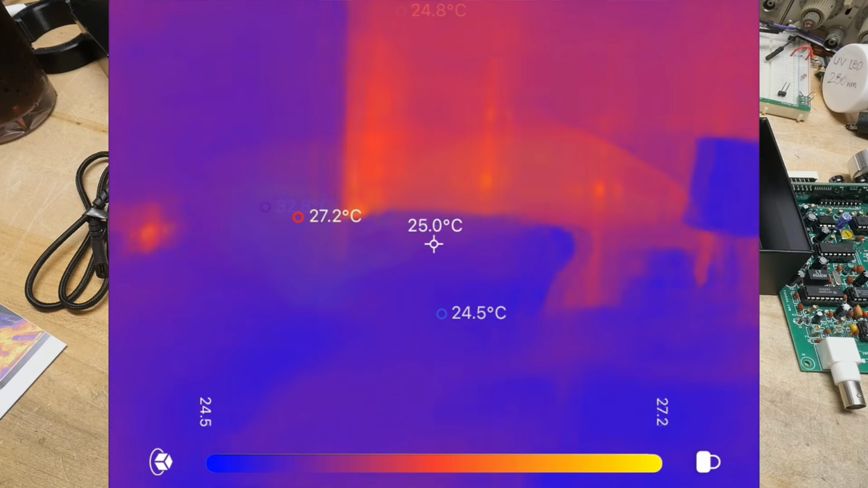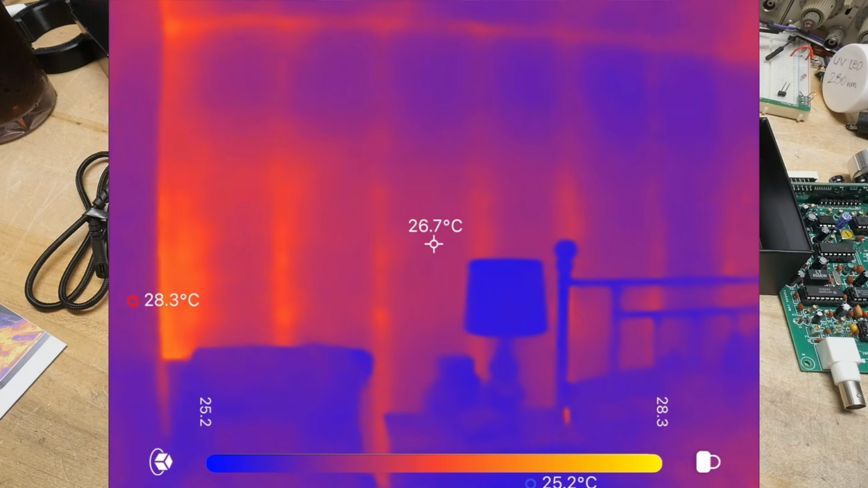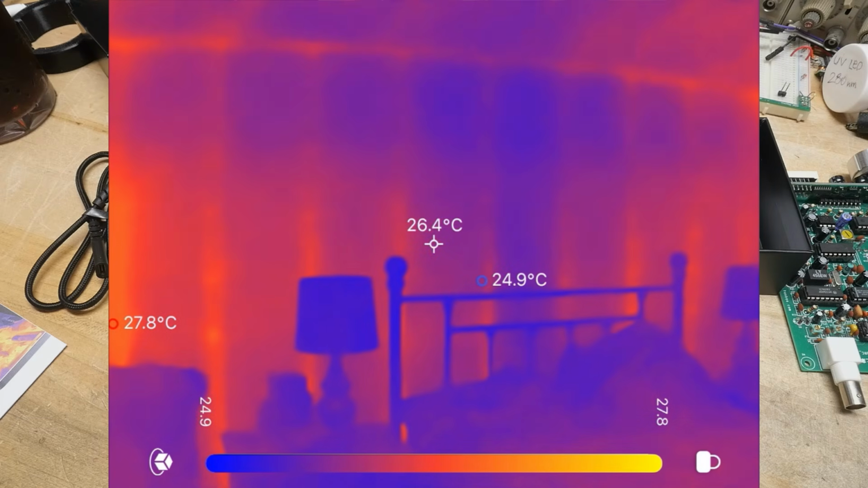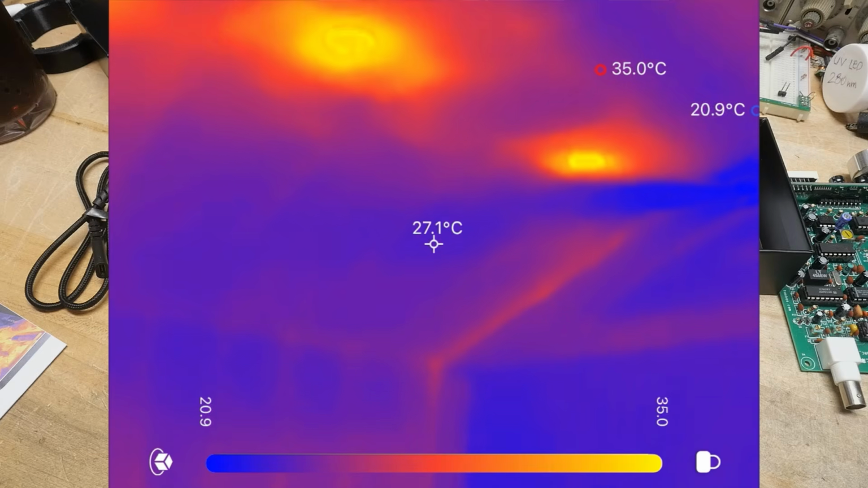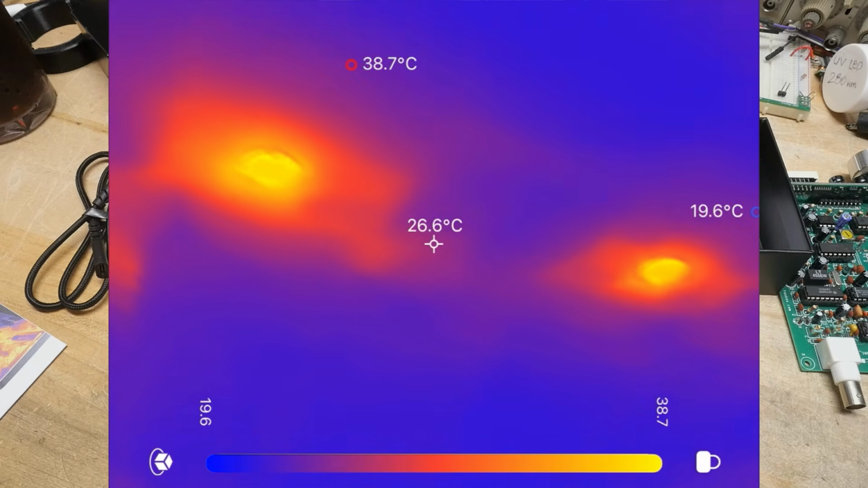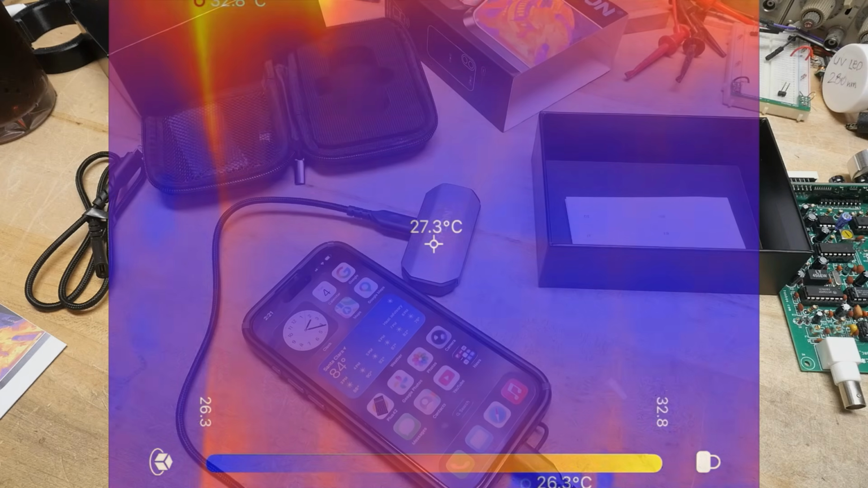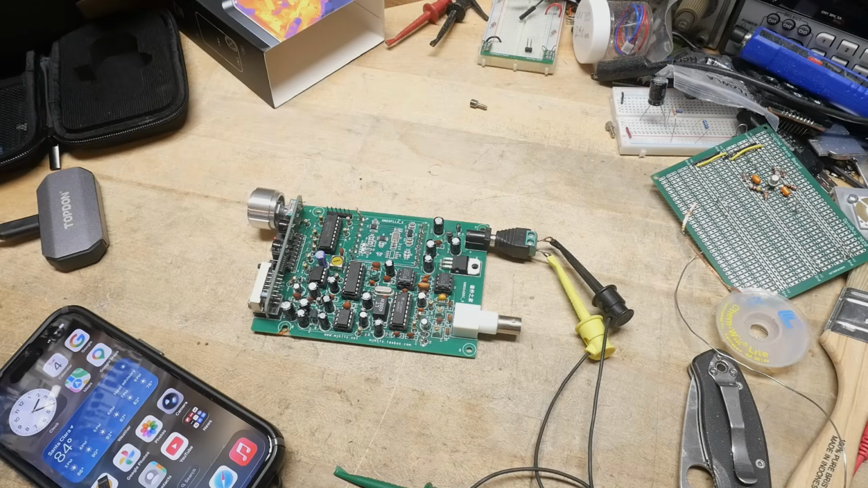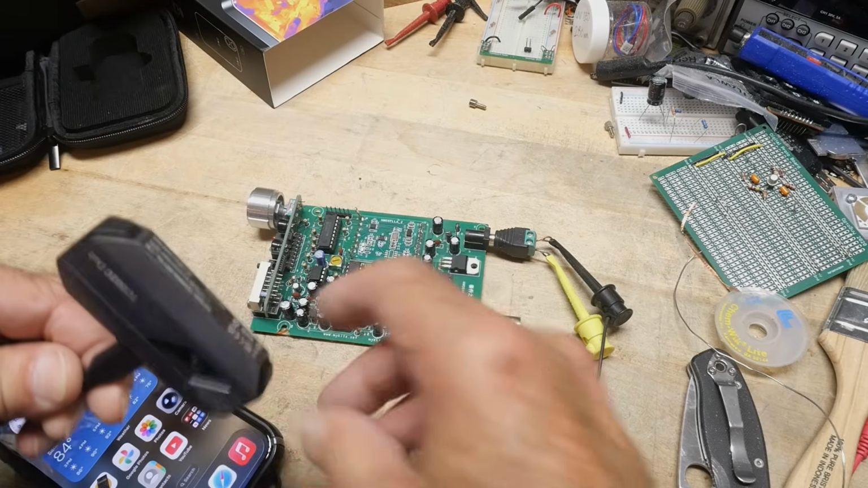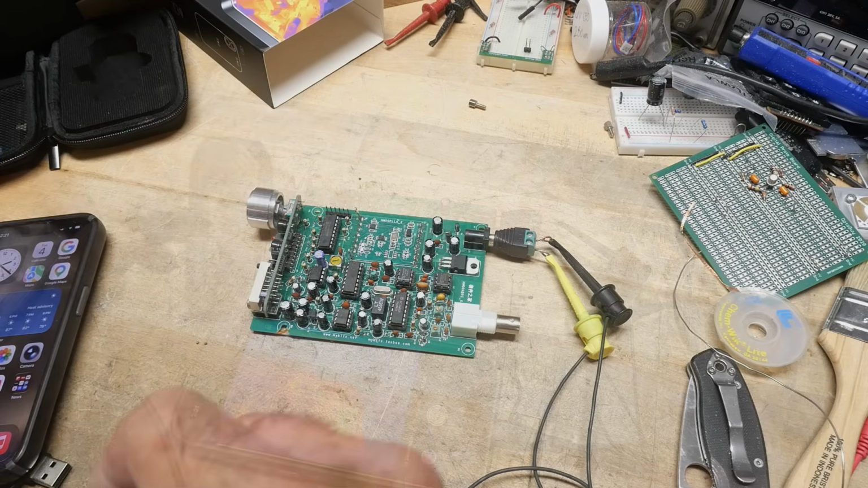It's great for looking at walls to see where your insulation or non-insulation is in your walls. Where's the heat coming into your home? It's been real hot here lately. It got up to 100 degrees the other day. And you can go around the house and see where the temperature is leaking into the house. All right, let's see how it does here. It does not have a macro lens, so I don't know if that's an option or not. I don't think it is.